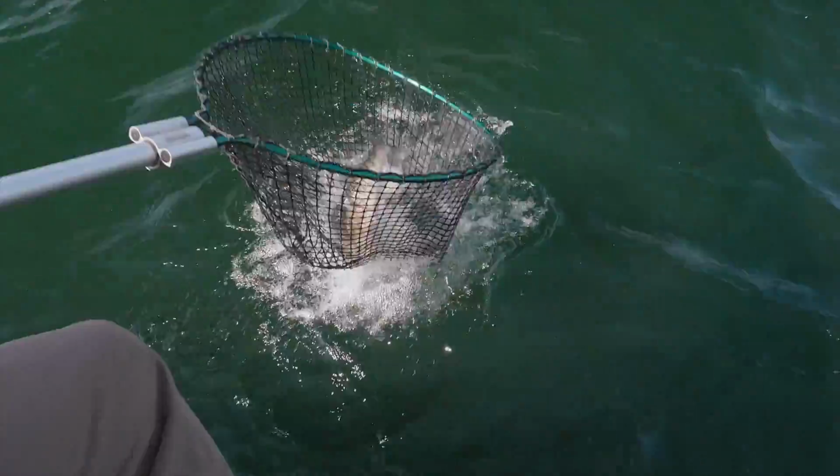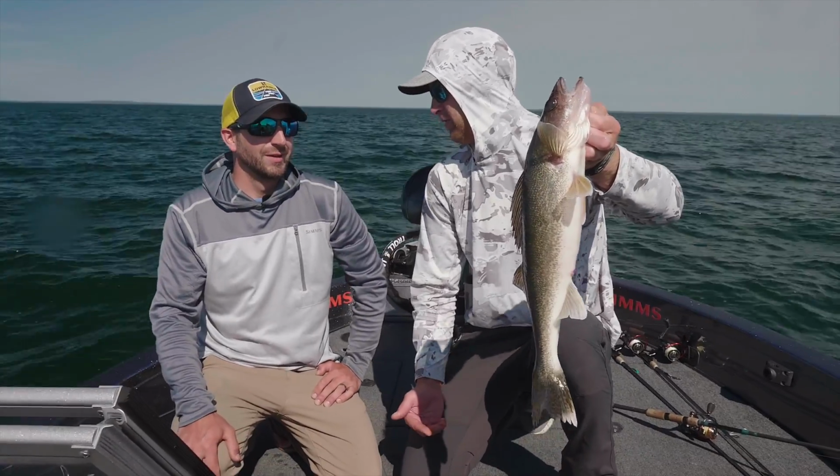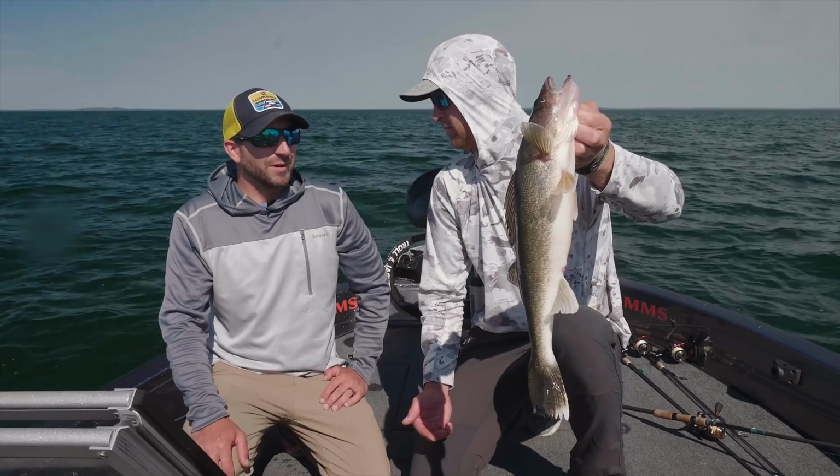As we're fishing out deep today, we're fishing the mud. We're in 30-plus feet of water, and it's really soft bottom. So I've kind of changed my settings a little bit from how I use it in shallow water.